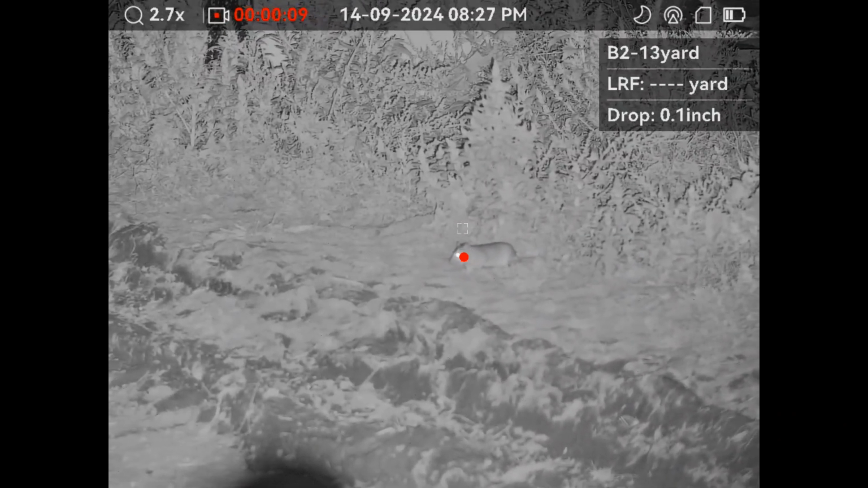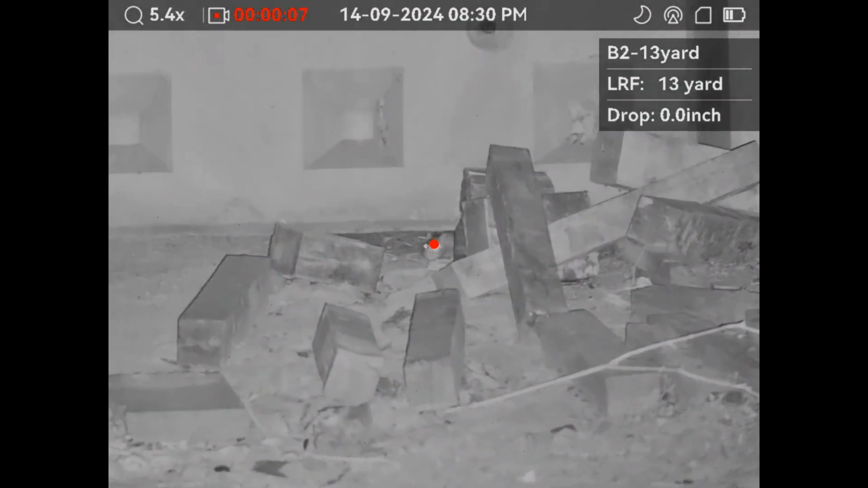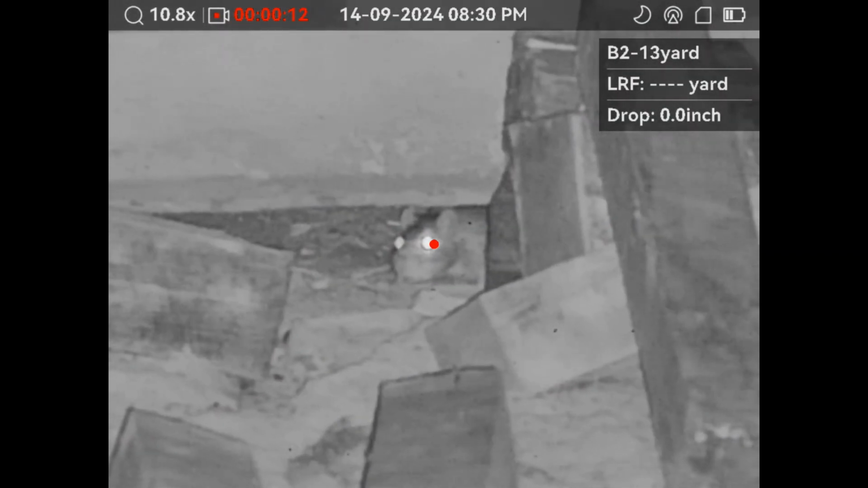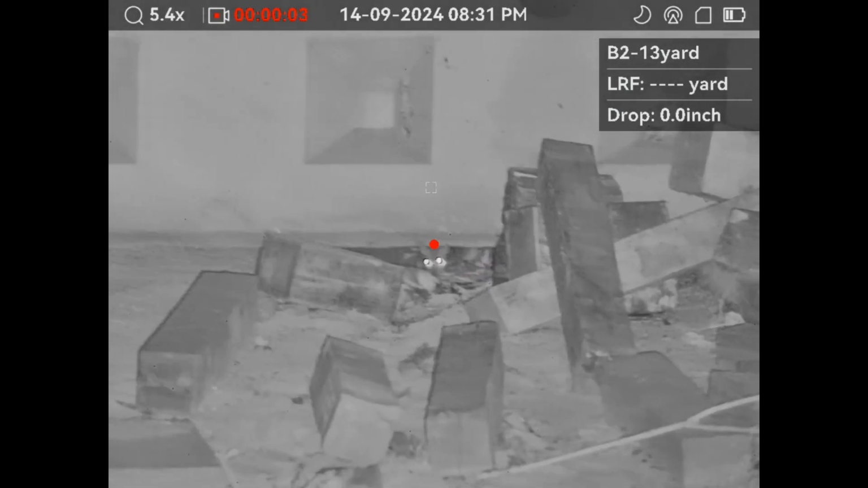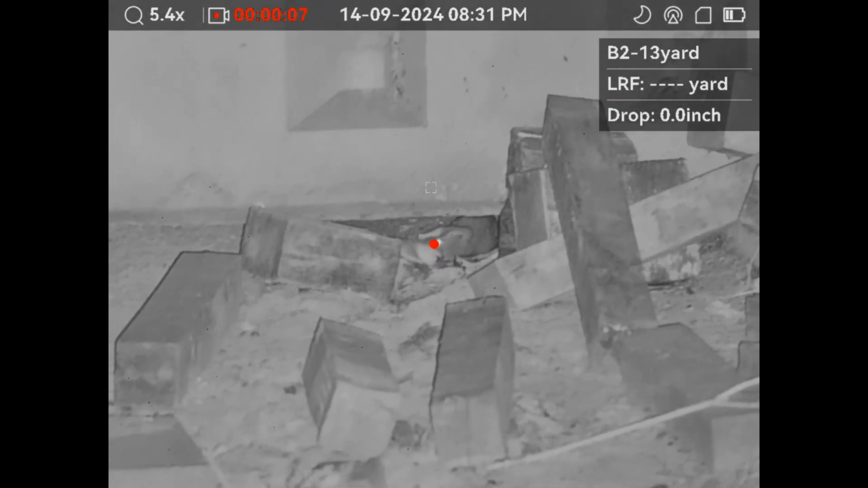So throughout this video you will see me not get the perfect shot on some of these rats. Ultimately, it's the real world. I'm not going to edit all the bad shots out. I know there's some people who are going to whinge about that, but I'm sure they're the bullshitters that say they get a perfect shot every time.